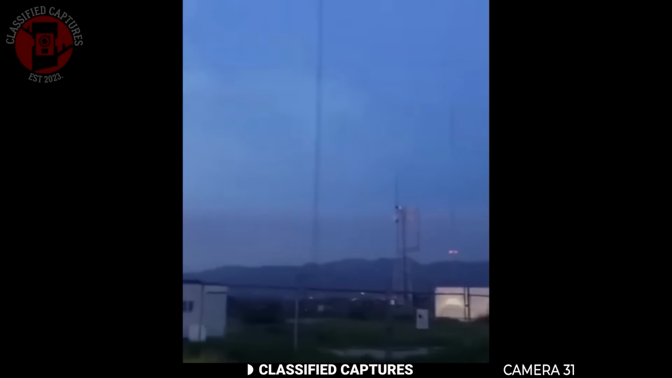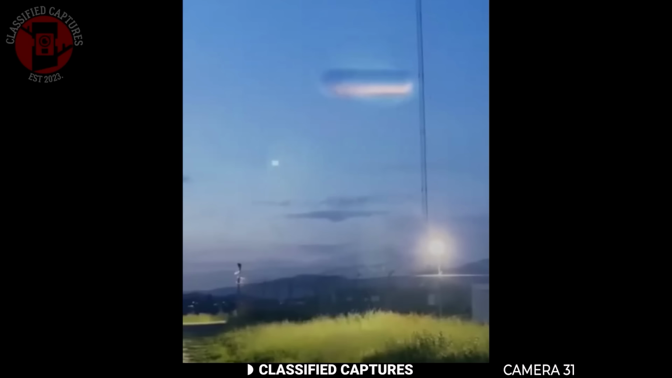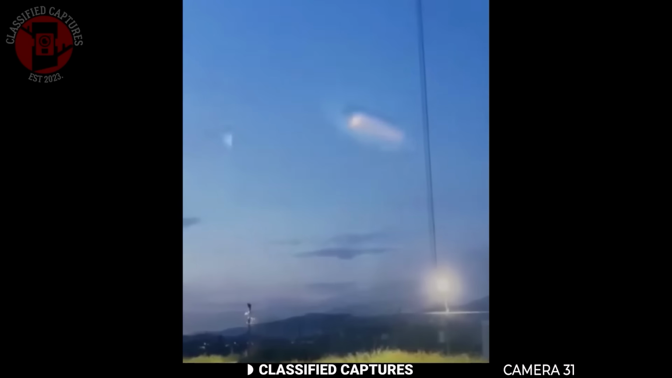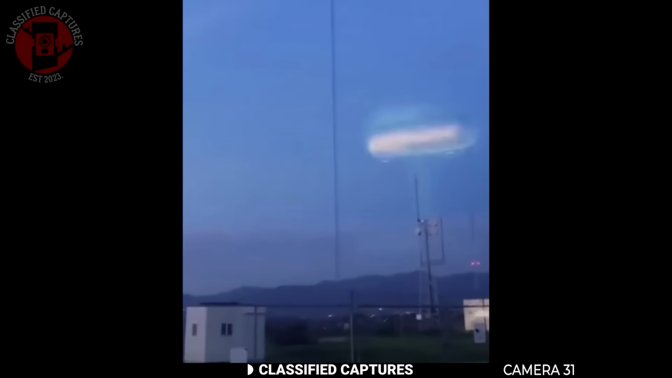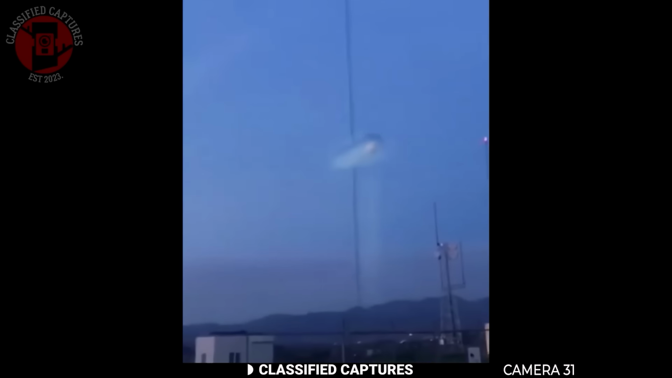Someone was taking an early morning walk when they came across something strange in the blue sky. It was this weird-shaped UFO just hovering there, and what's even crazier, watch how swiftly it moves. The craft zips from one place to another at unbelievable speed. It looks almost translucent, but you can clearly make it out moving across the sky.